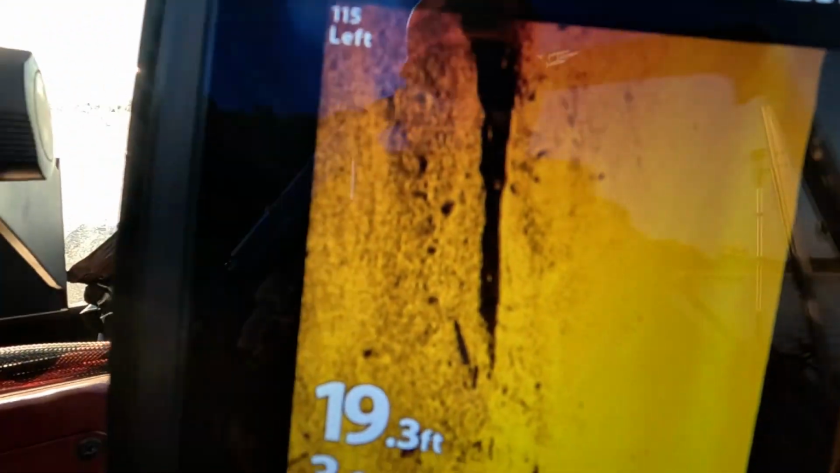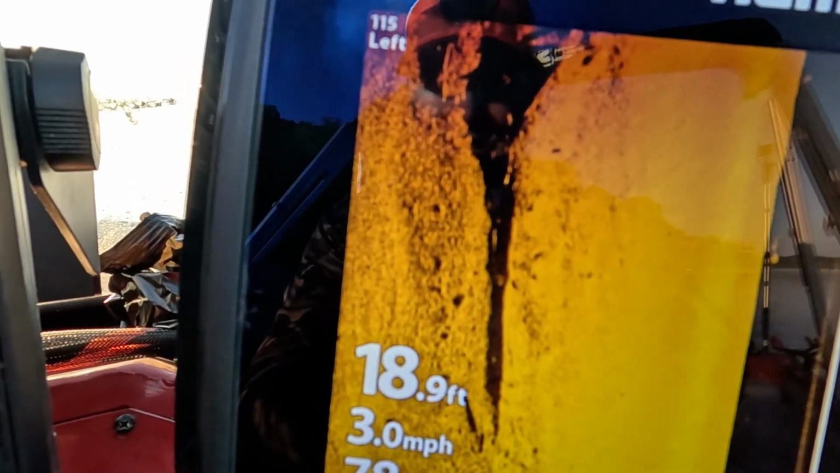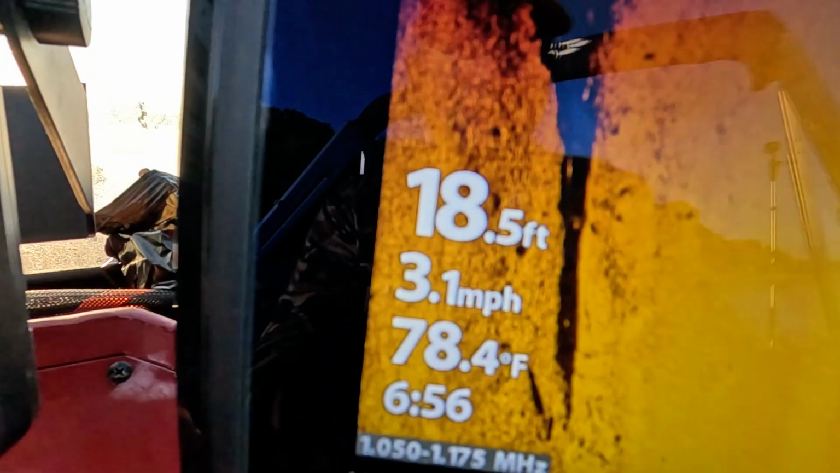Here is a log that is laying with the current in the river. Now this is a big old log. Not big around, but super long. And that's a fair size. You can see the shadow that's casting. It's got some other stuff up here with it.